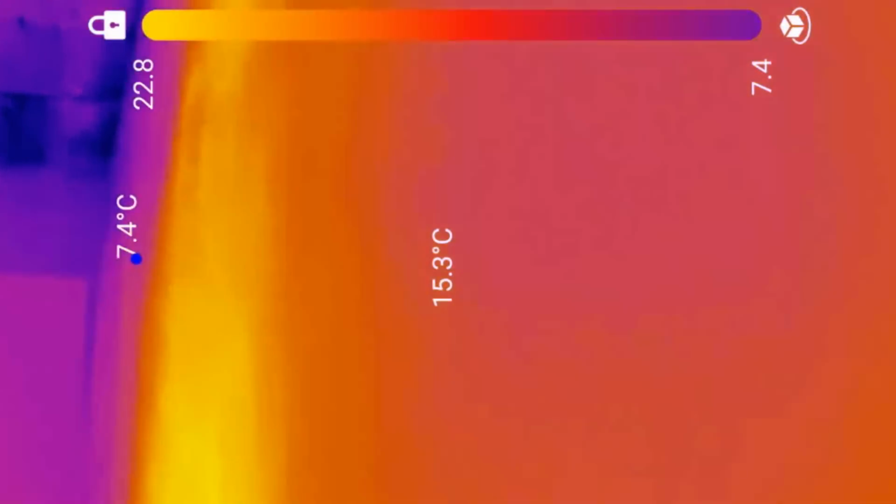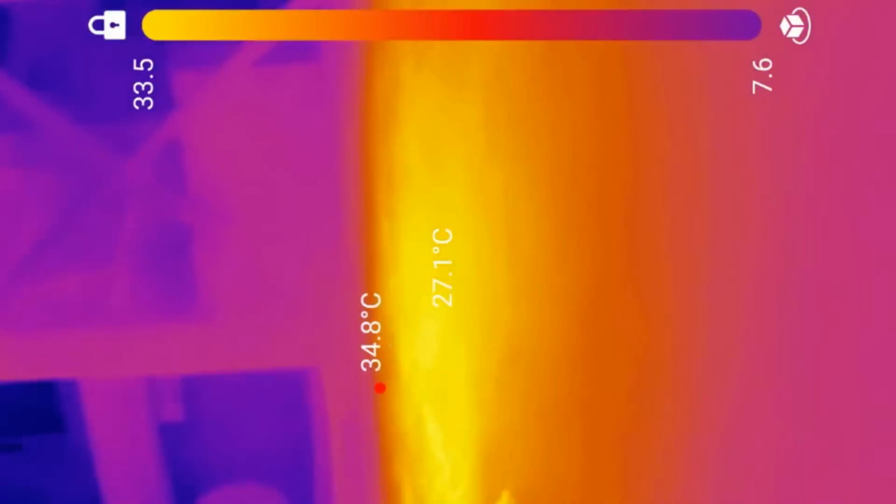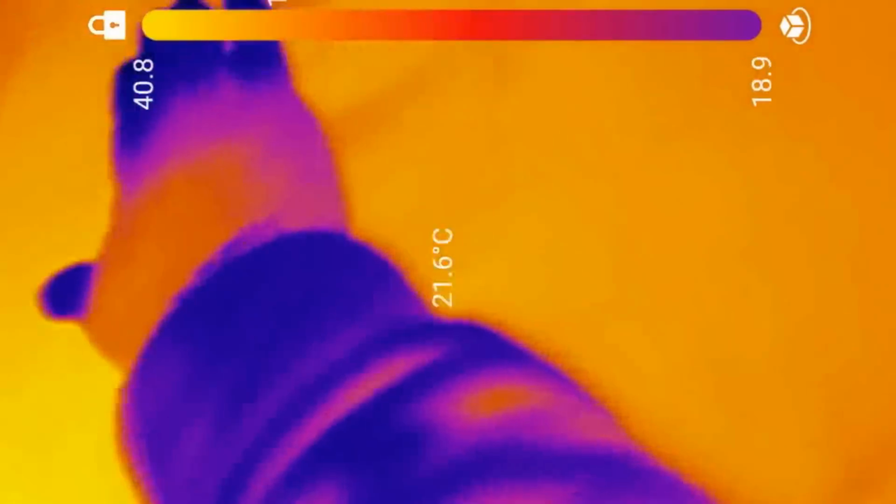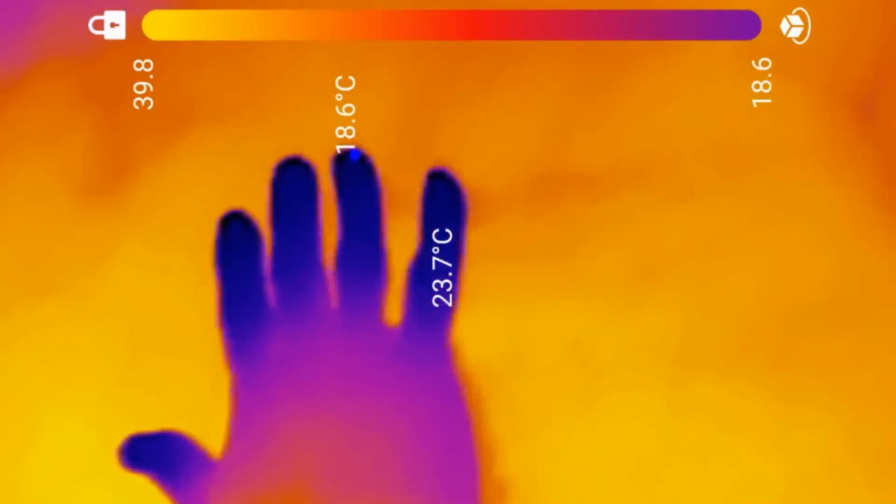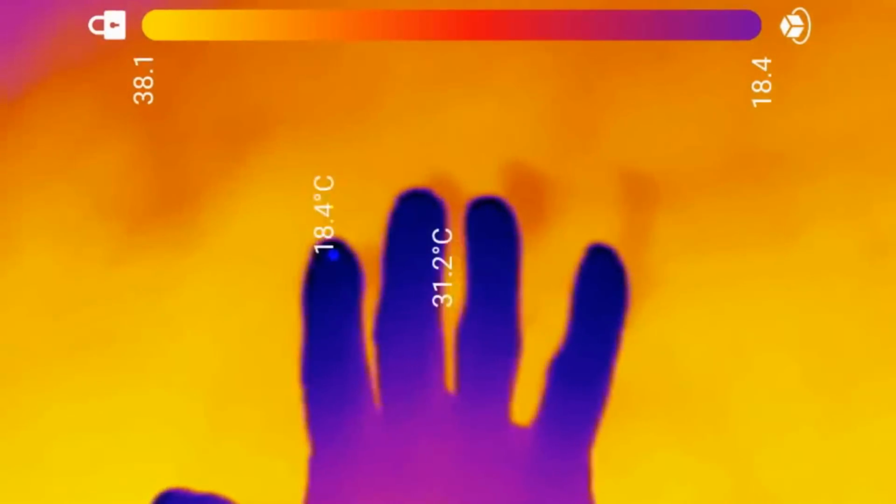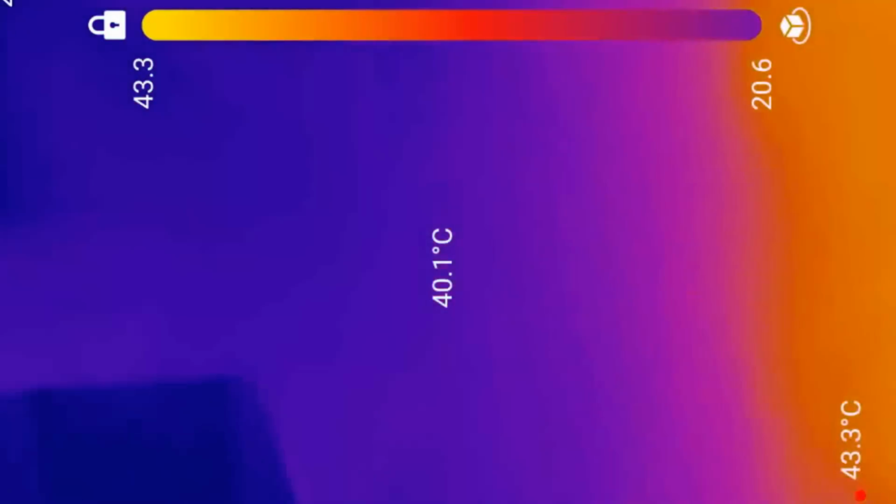But the glow that comes off there. Yeah, it's great, isn't it? Yeah, the whole wall is radiating heat. They're like big old, well, I suppose it is the same. I was going to say they're like big storage heaters, but it's the same principle, isn't it? Oh, look how cold my fingers are compared to the stone wall. Wow.